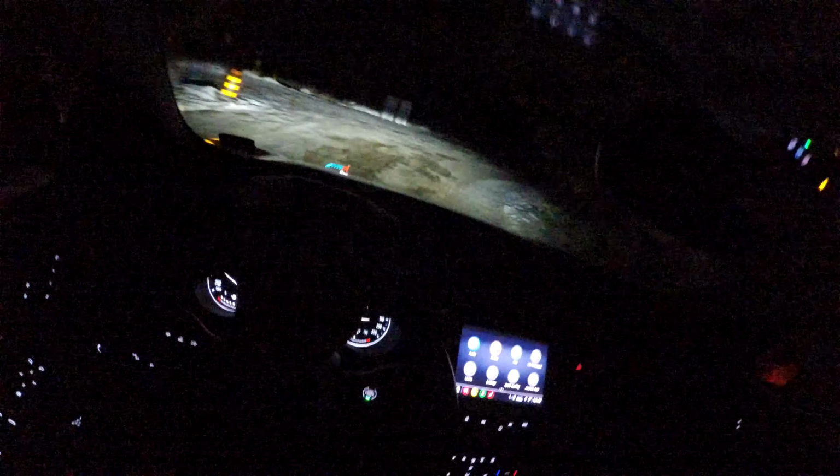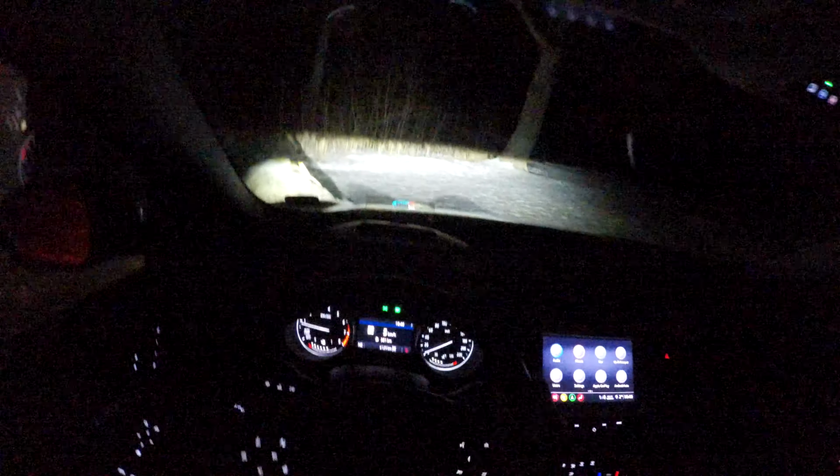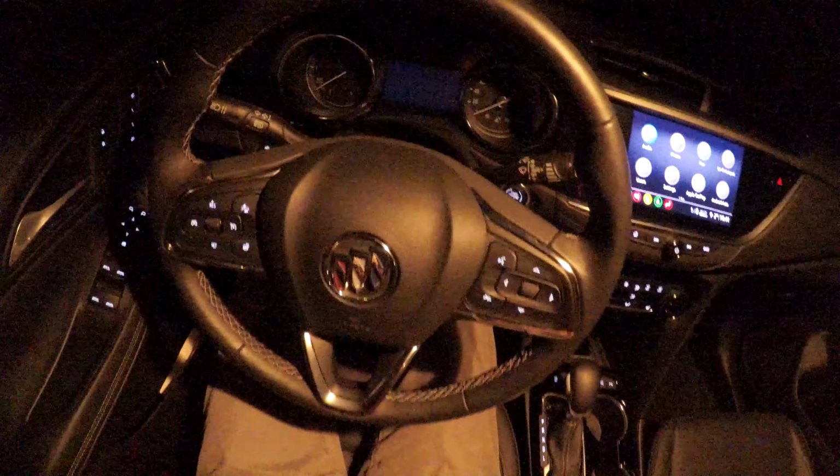Okay, we're back. Honestly, except for that one little hiccup it had, which I'm going to say was probably user error, even though I don't know how it could be, it was doing a pretty good job in terms of auto high beam, very quick to turn the high beams off, and very quick to turn them back on too. Honestly, I wouldn't have been faster, which is really nice.